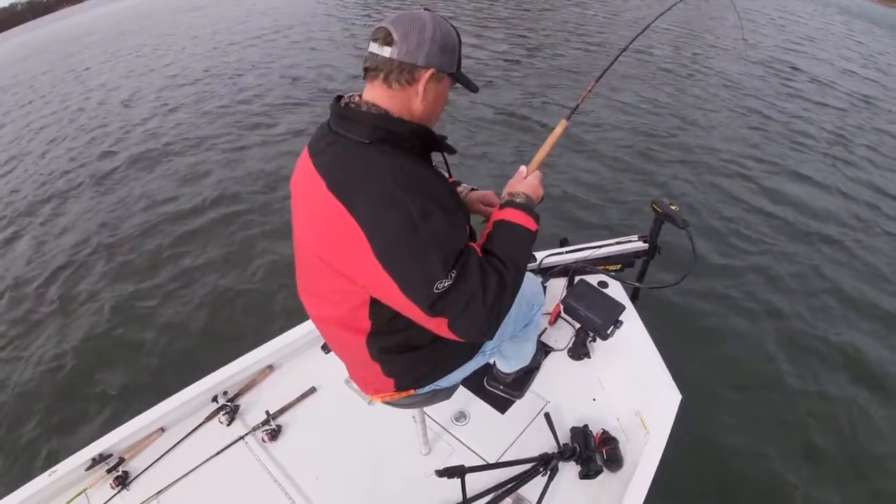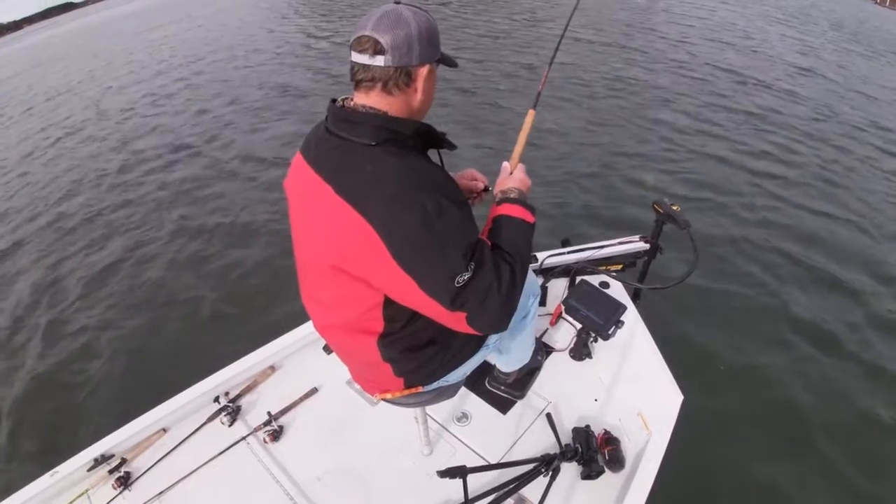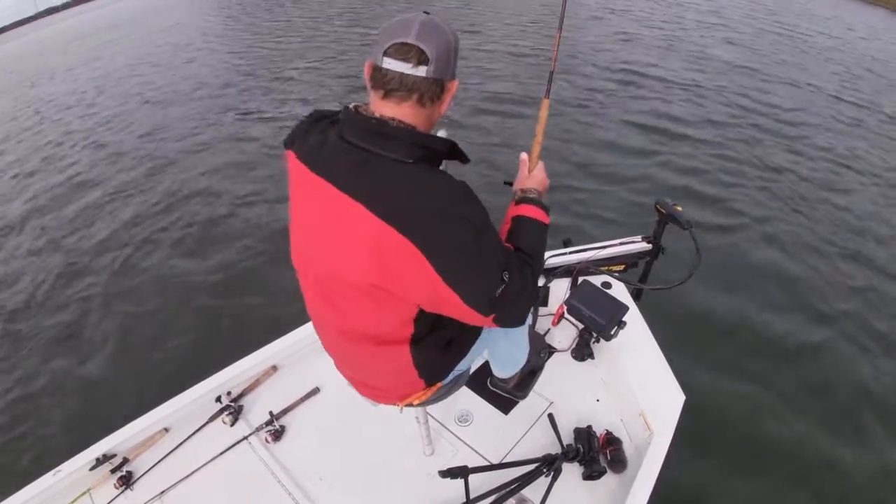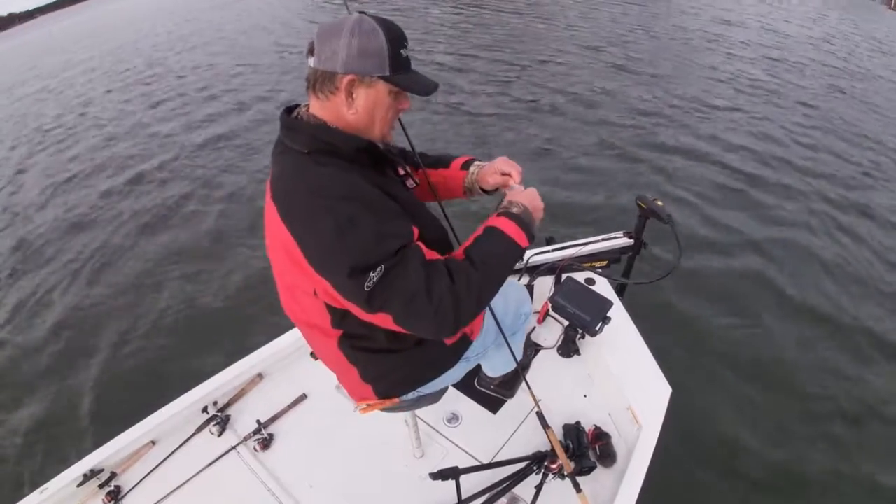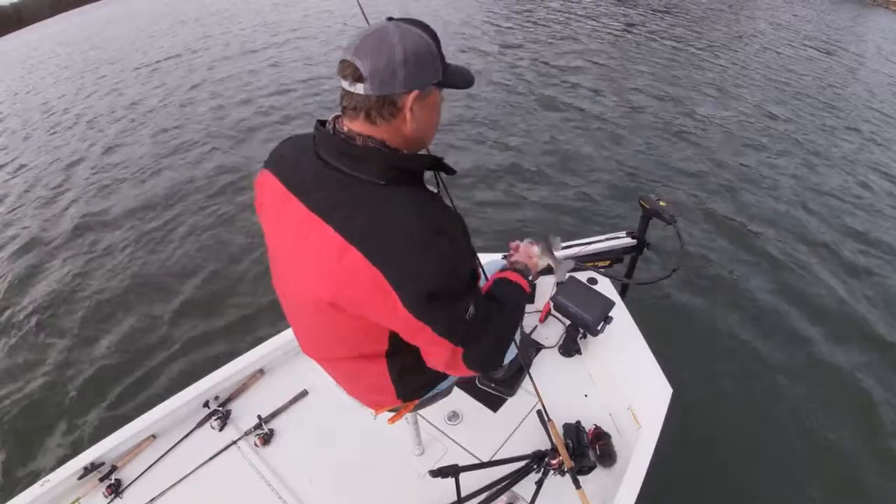Come up and bumped it. Could be a bass. Not sure. Been a crappie. That's the ones we're looking for. He hit the hair jig. Boom. He is a keeper.